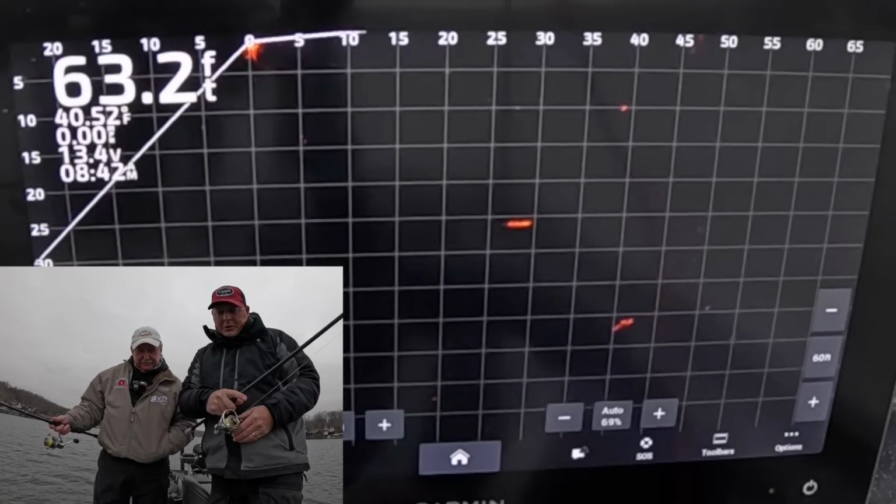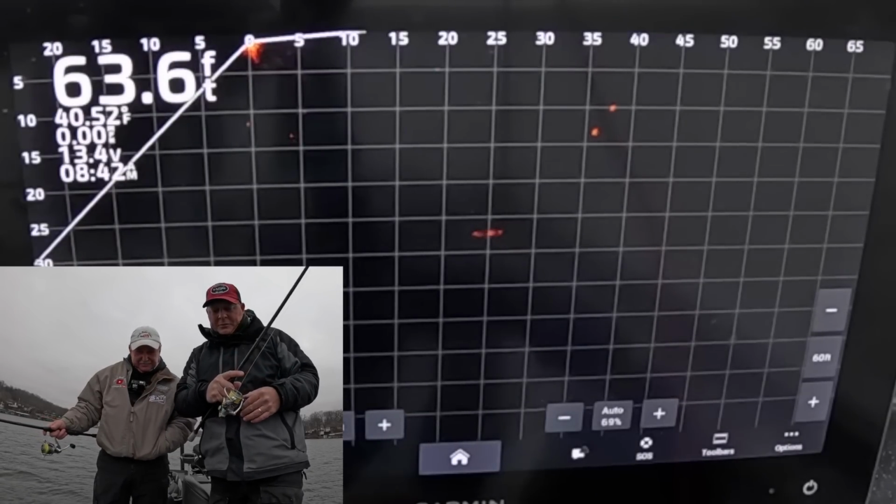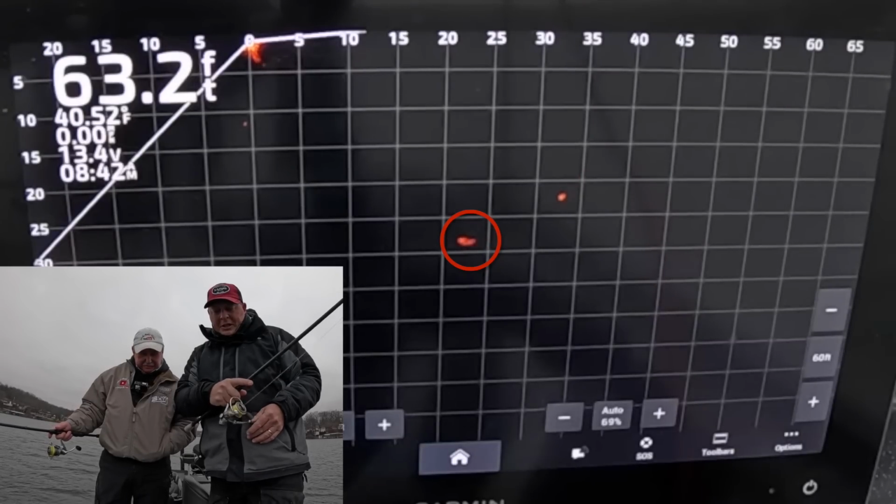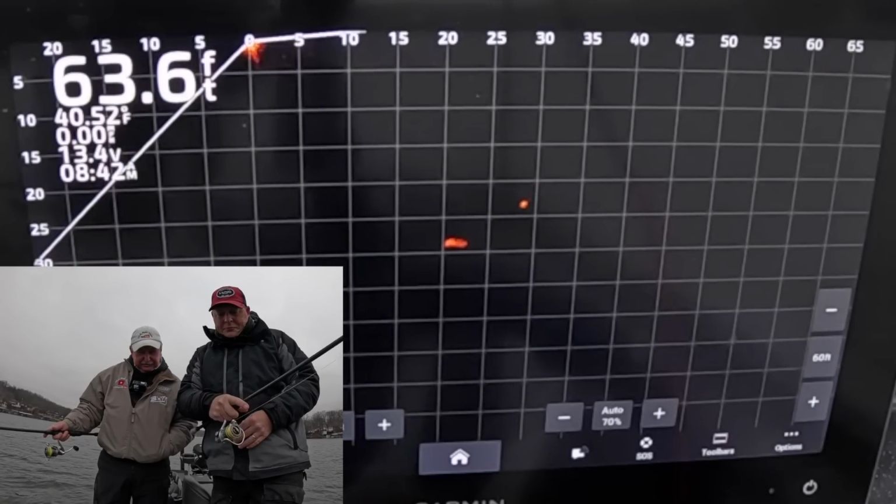There are two marks here. And you're going to miss a lot, okay? So I was a little more interested in that bigger one. Now I'm going to bring it over to this guy. We're targeting that fish at 25 feet out, 30 feet deep.